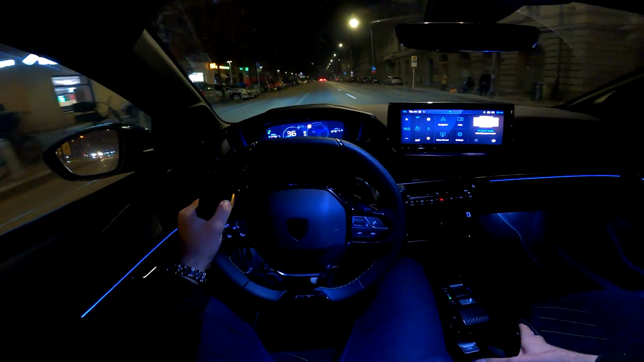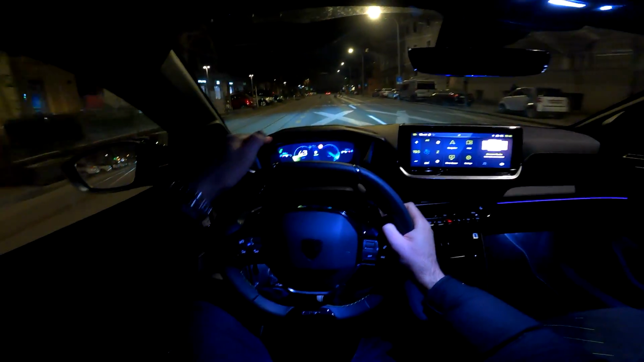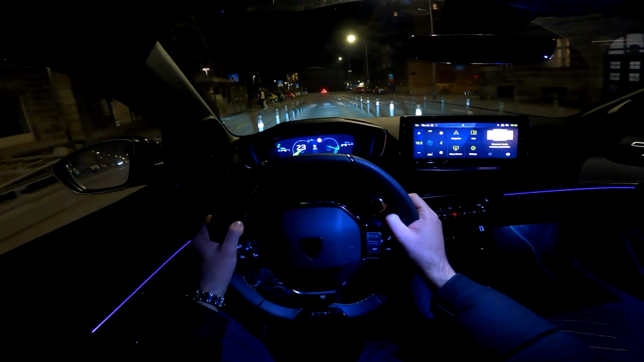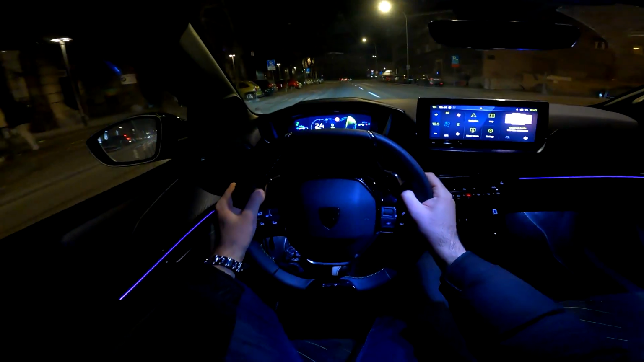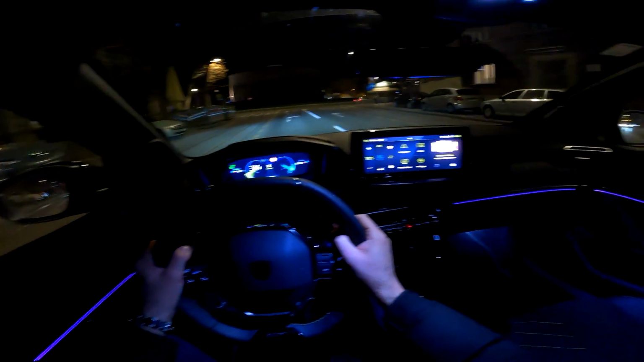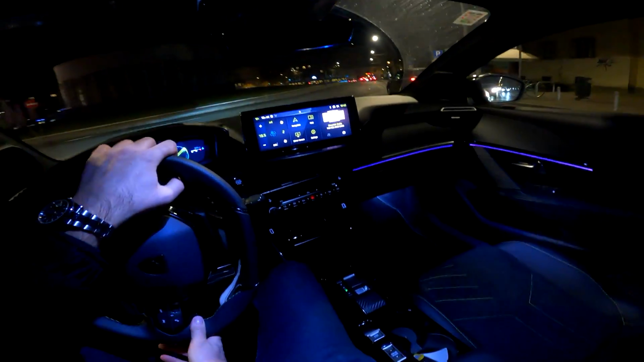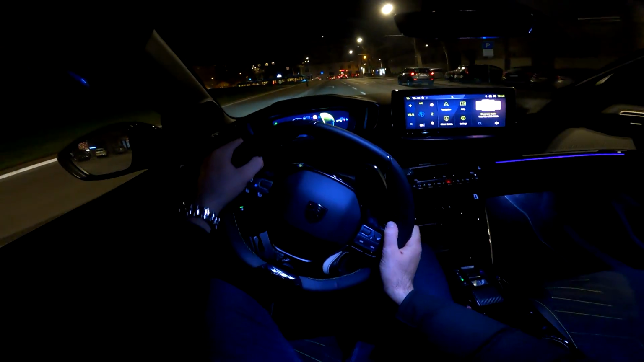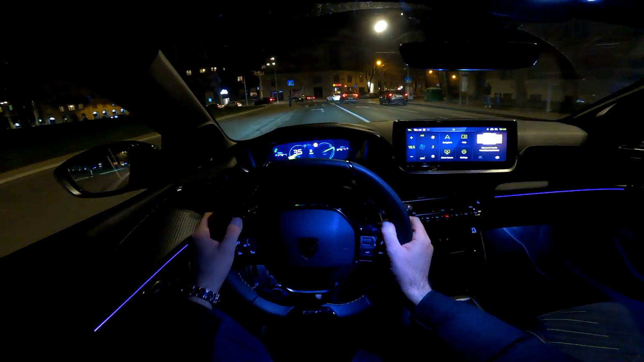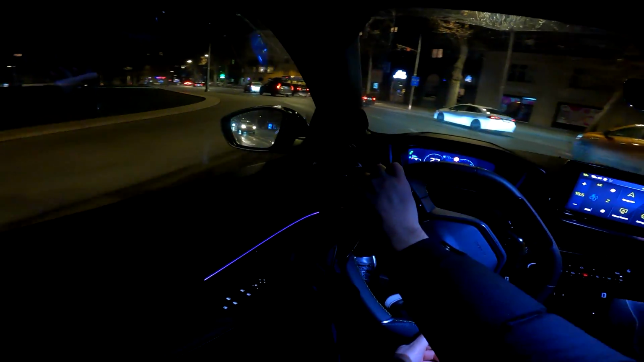We can put on the sport mode now, and you see you have a bit of a different graphics here, and there we go. Speaking about the figures, 9.8 seconds is the time to reach 100, and the top speed is 193 kilometers per hour for this particular model, the 48-volt hybrid with 100 horsepower.